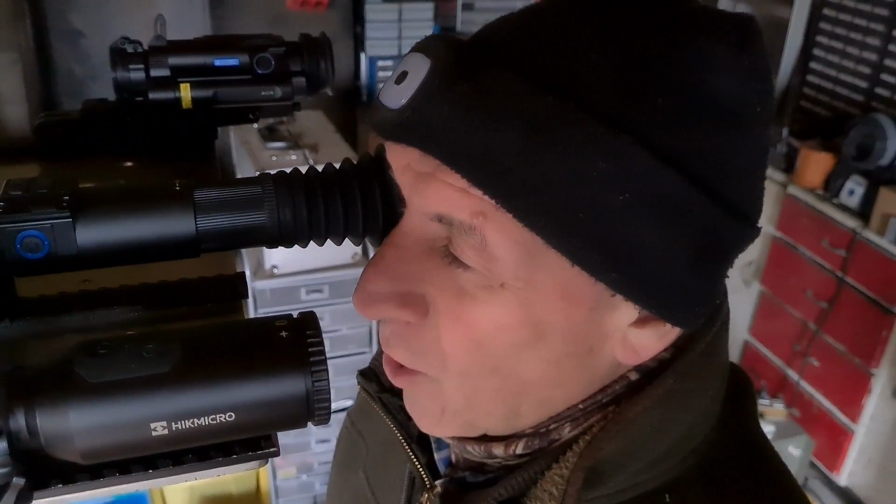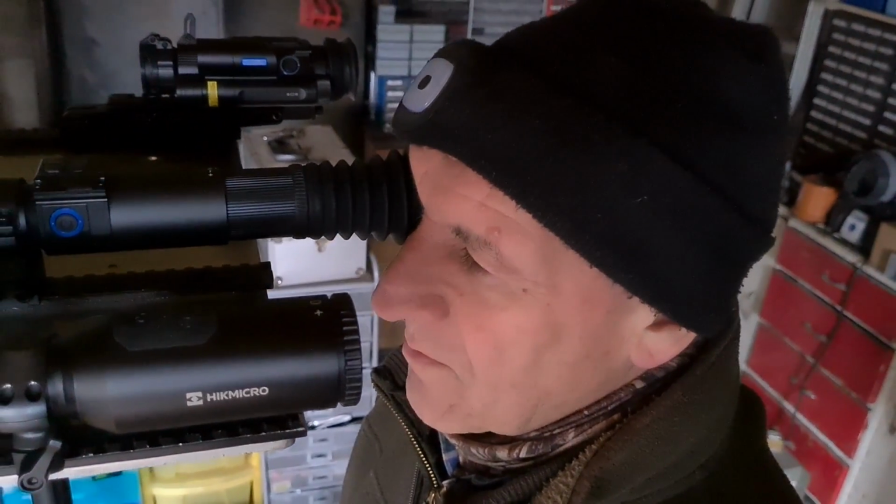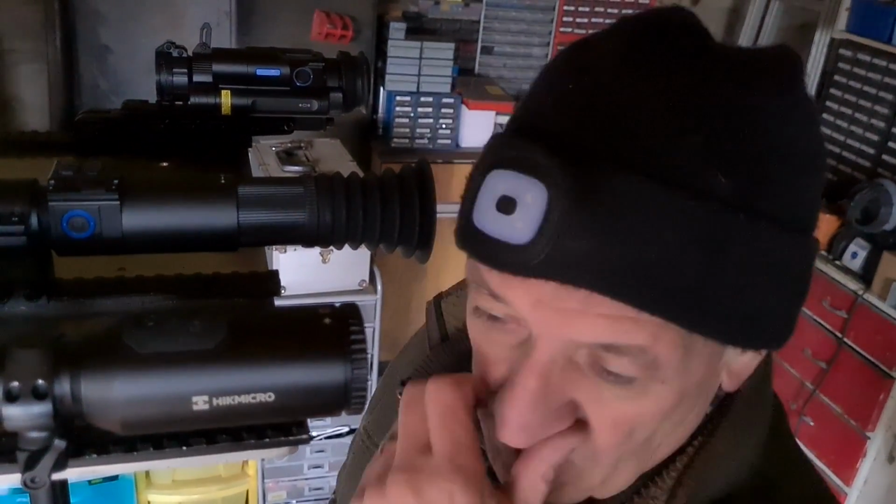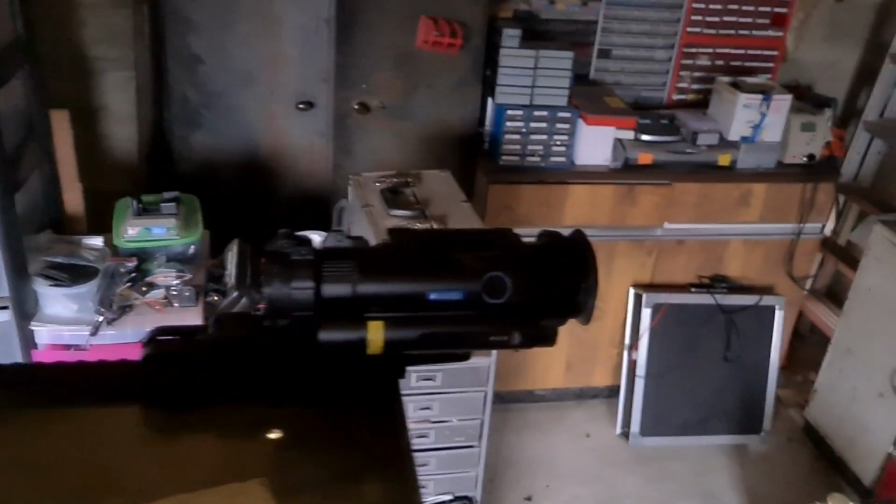And I'm seeing all of the screen and a little bit beyond that, circular. A little bit of the inside of the eyeball. That's a very comfortable viewing position. It really is. So for once, with this scope, I would not be taking the eyecup off or folding it back. Absolutely. As I do on this one over here.